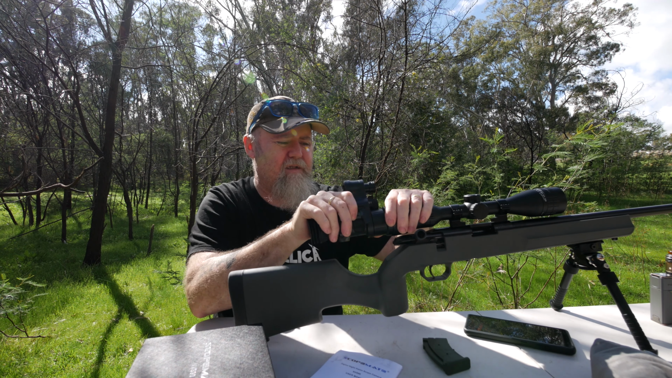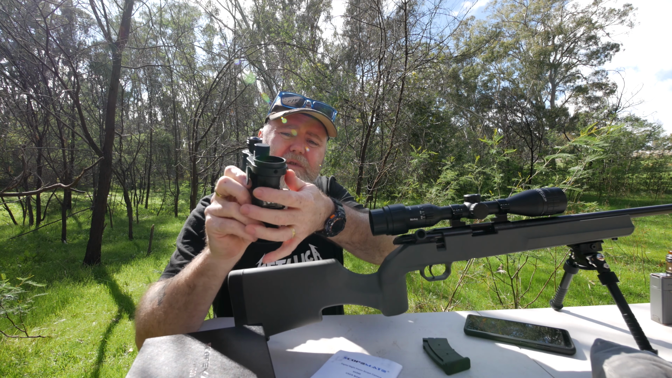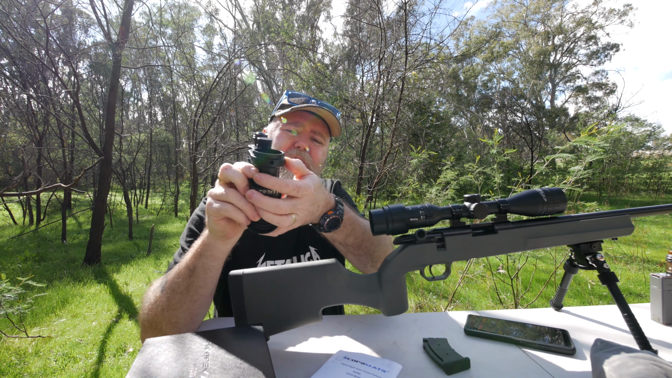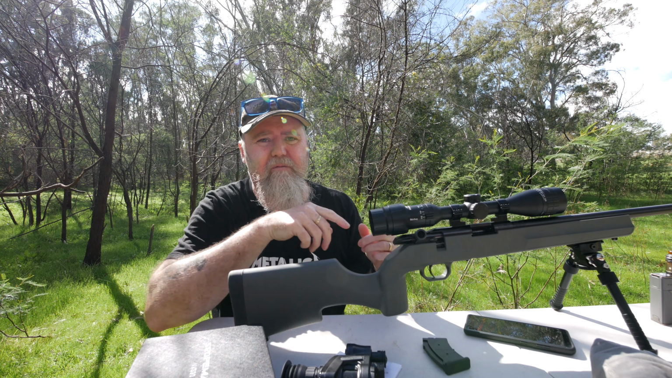Okay, the mounting. So it's just done with a little side release. This just screws on. It comes with 2 different types of mounts.